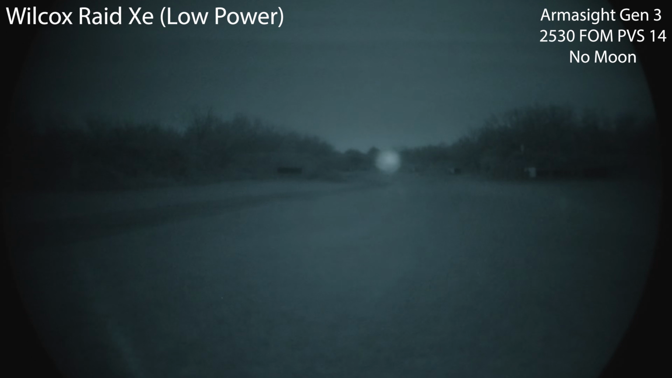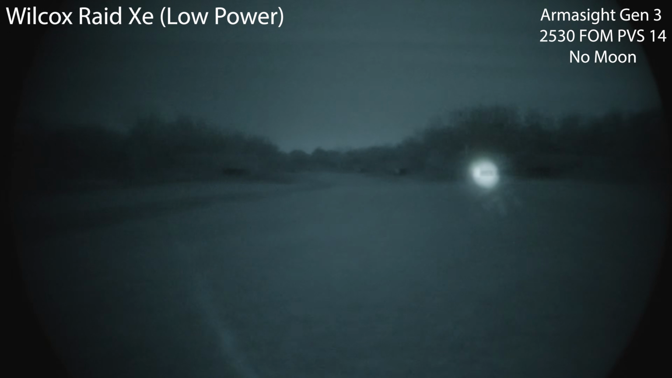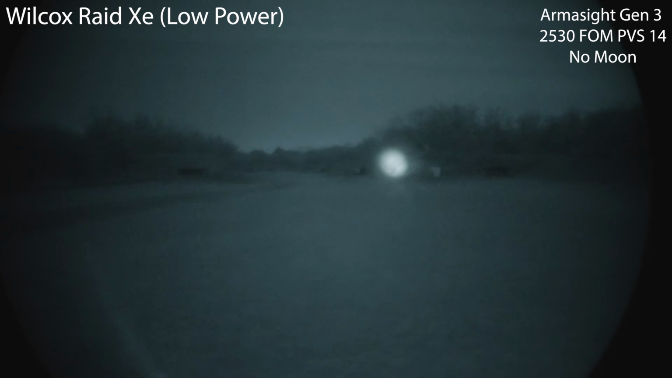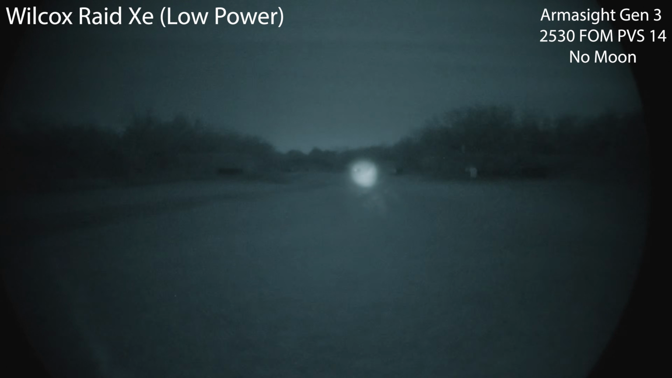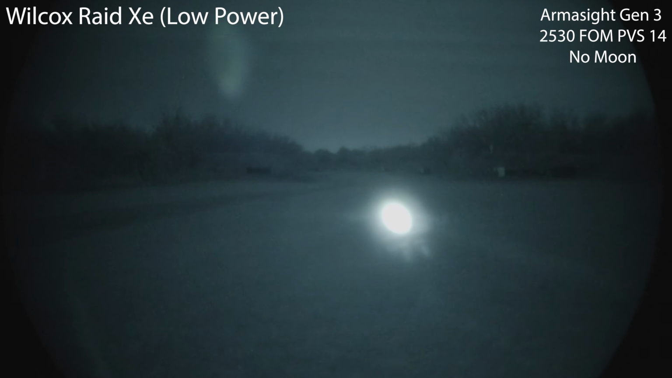So although the low illuminator is not inherently useful, I think you actually got a shot of using this out to 500 yards for the Raid X. So pleasantly surprised. Notice the kind of spill at that 100. So looks like we're overpowering the night vision at 100. So let's see what the dual high looks like, if that laser is going to overpower it or not.